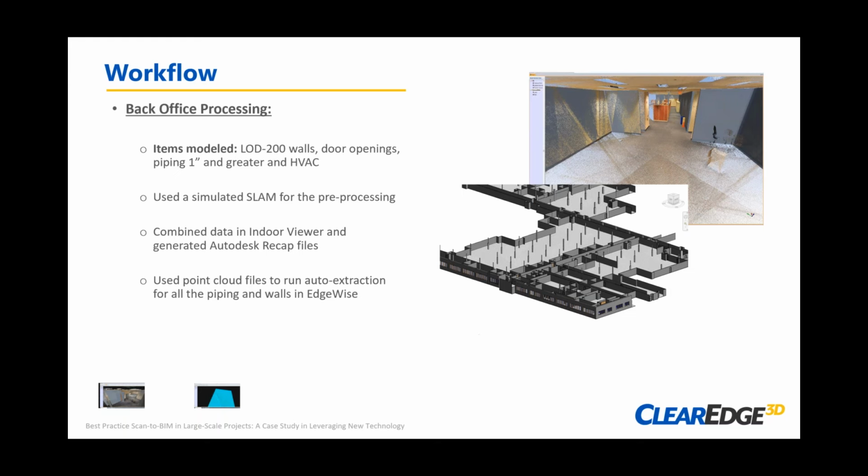And with the mobile system, we actually spent more time talking about what we were going to do than actually doing it. So 1 technician, 8 hours on site, was able to mobile map this entire site, which was just over 100,000 square feet.